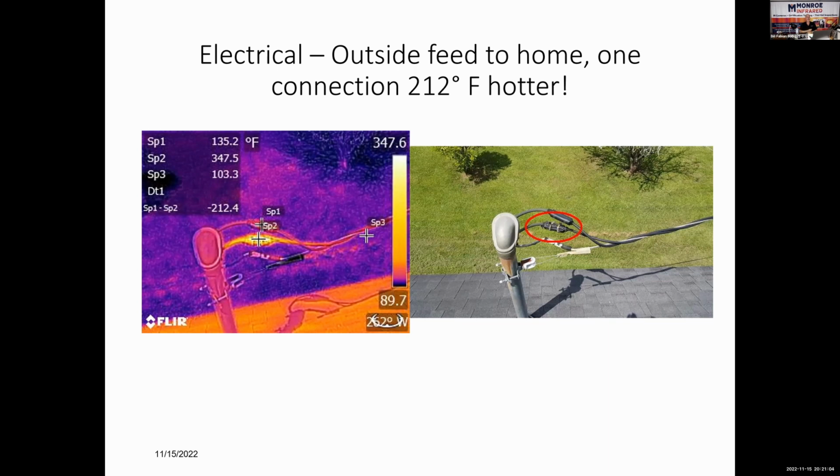A connection is a connection. If it shows hot at the connection, I don't care if you measure a 2-degree rise. If you're not using an amp meter to measure load, you cannot use NETA standards, the International Electrical Testing Association's prioritization table for minor, intermediate, serious, or critical. I had a 20 amp breaker with a 1 amp load, had a 2-degree hotspot at the connection. 2 degrees. It would have been very easy to walk away from. I put my amp meter on it, saw that it was drawing a 1 amp load.